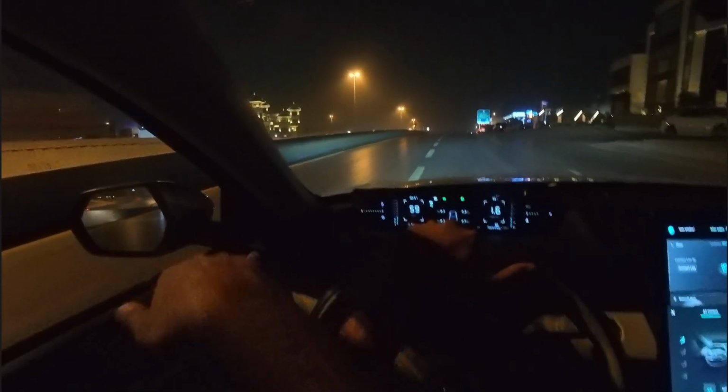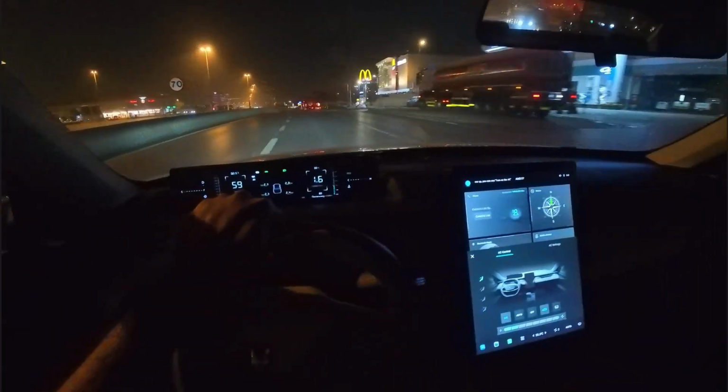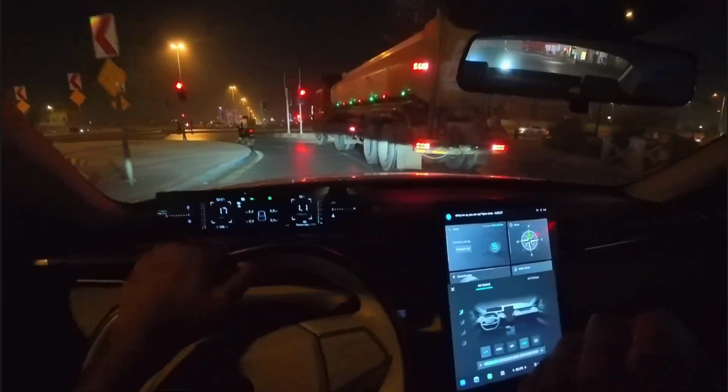You see, that's a fuel tanker. Anyways, it went down. We are going up. So these are the scenes. I think there's a Dunkin' over there. I'm not sure if it's open or not.